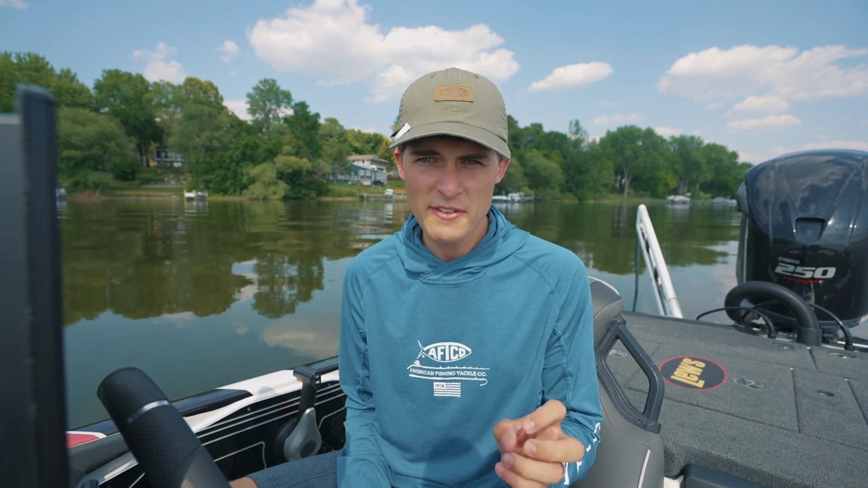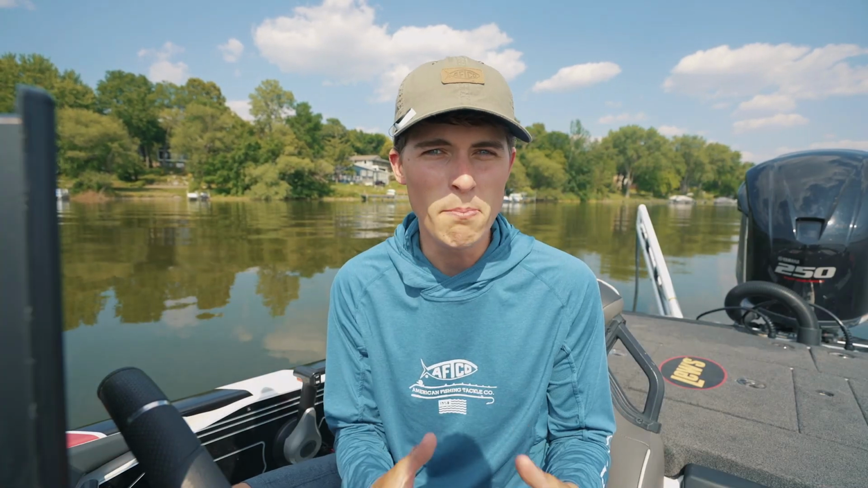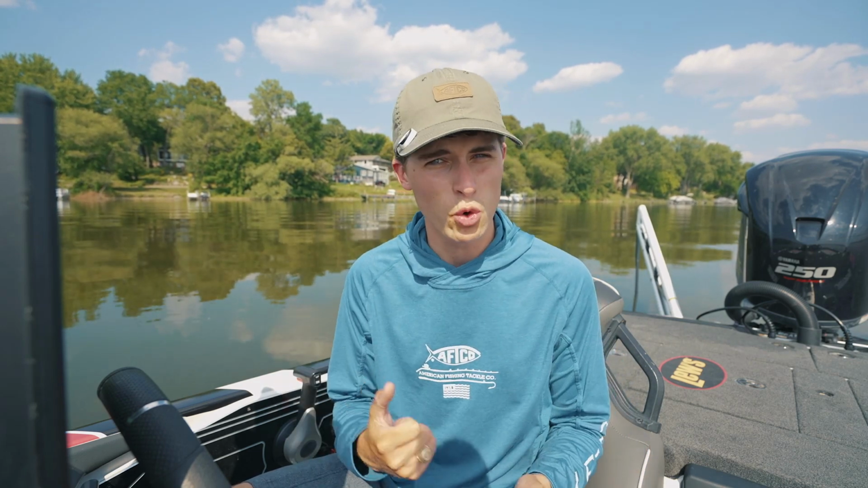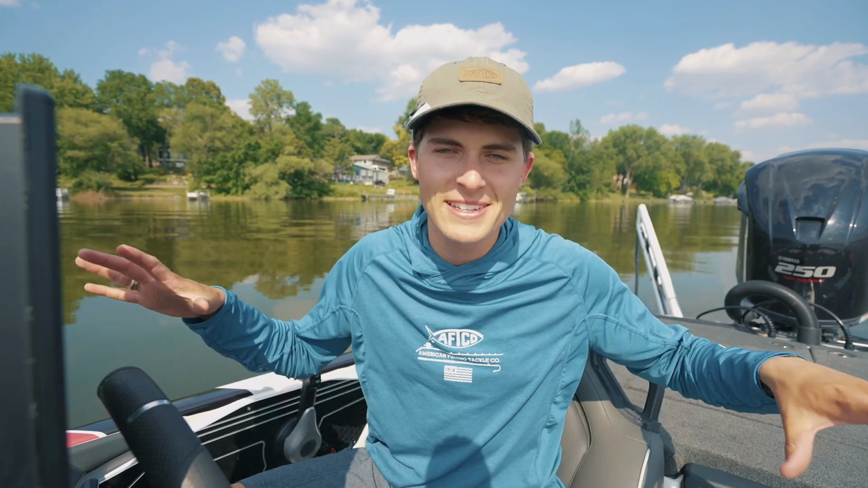And one of my favorite things to find is what's called a hard spot. And I will show you guys exactly what that looks like on the graph here in a minute, but it is where the bottom composition changes, usually mud bottom to a harder bottom, whether it's sand or gravel or actual rock itself. Bass, for some reason, love to sit on hard spots when the rest of the entire area is mud. Like I said, fish love differences.